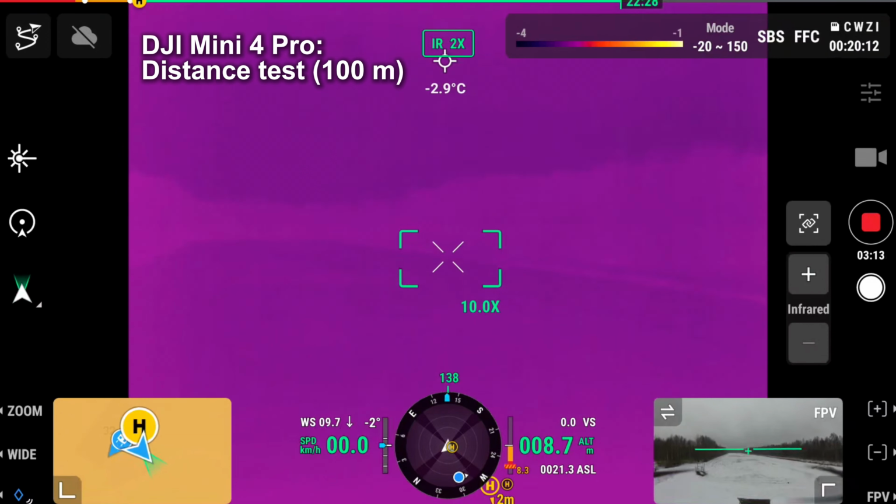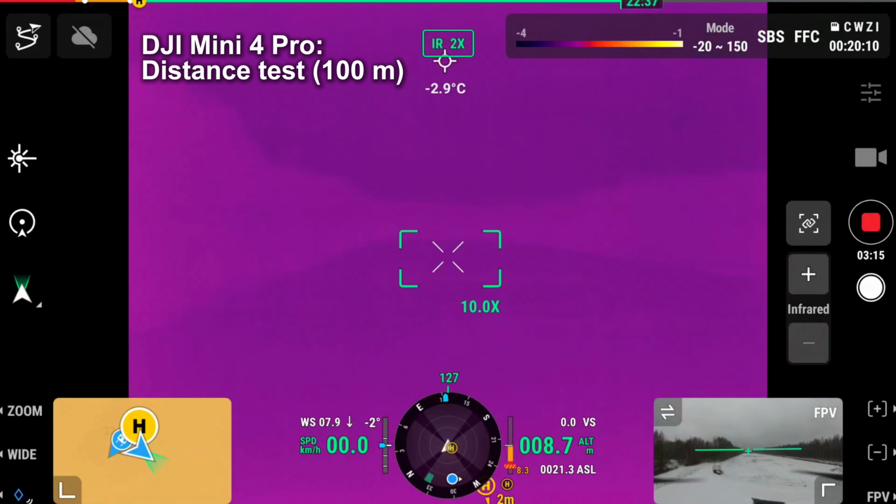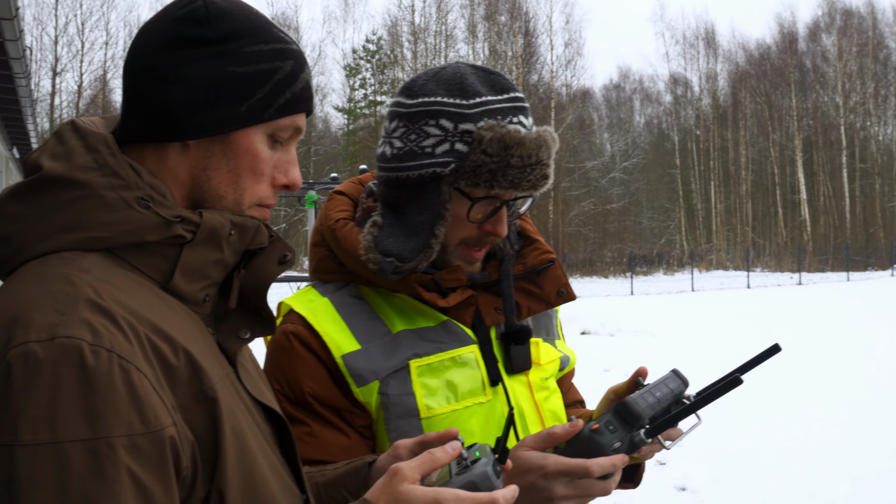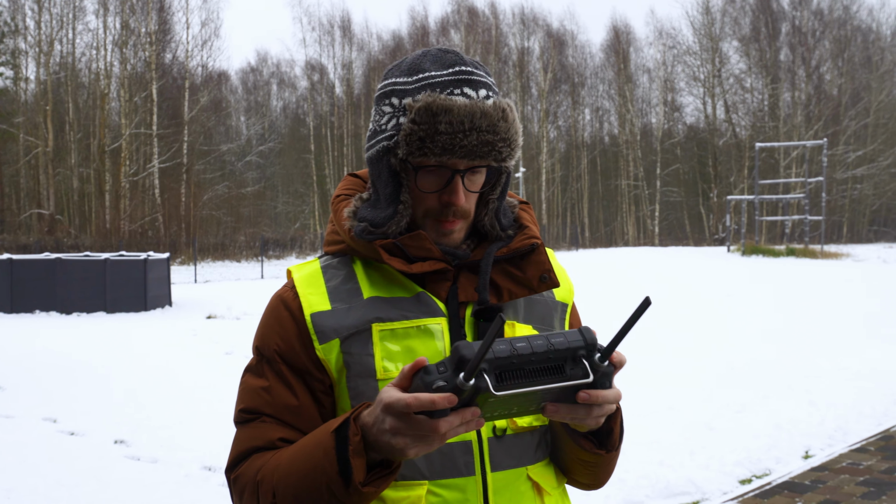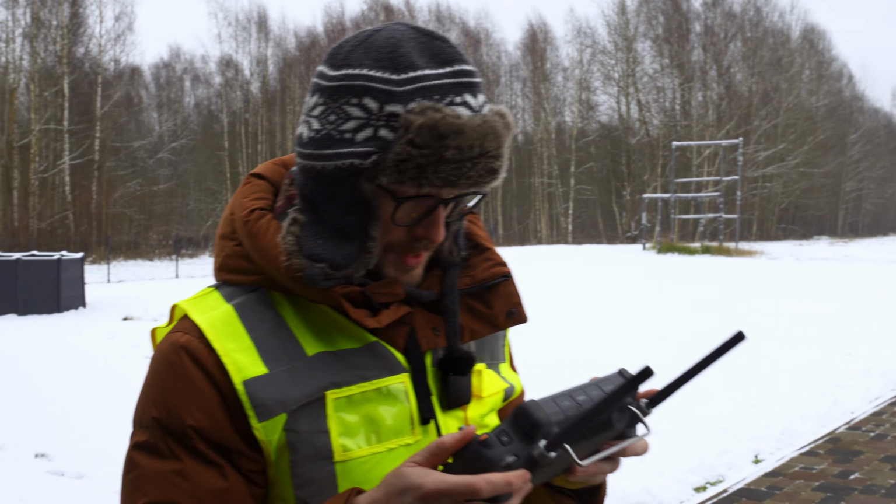Okay, I would say that at 100 meters I don't really see the drone anymore. At least I don't see any bright dots. So now let's try flying back until we see the drone. Okay, so now roughly at this distance, this is where I see the drone. This is now roughly 56 meters. So we can say about 56 meters is the distance where the drone is still visible.